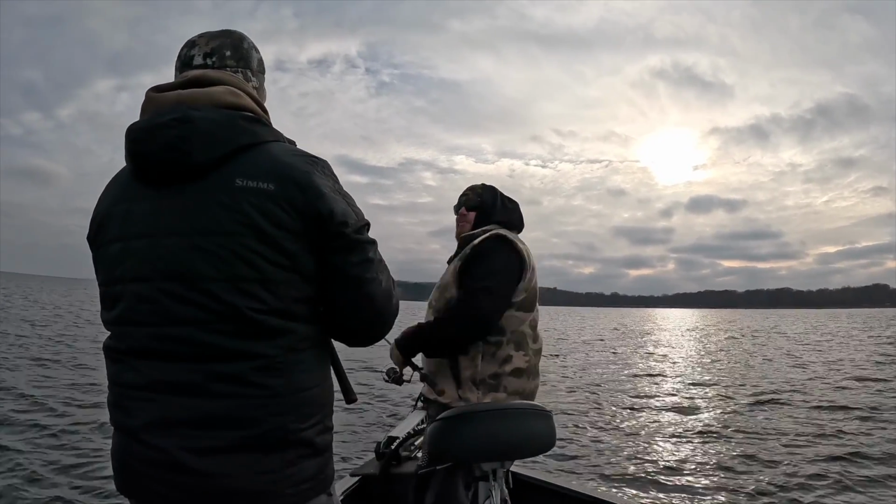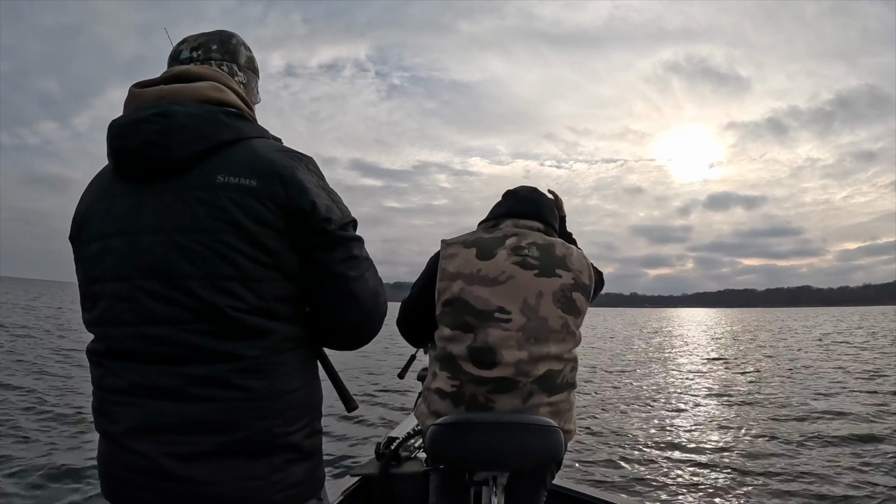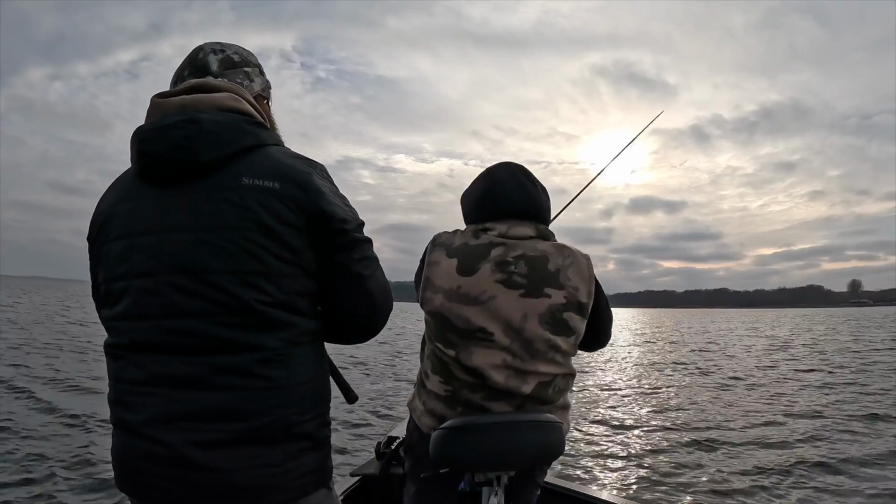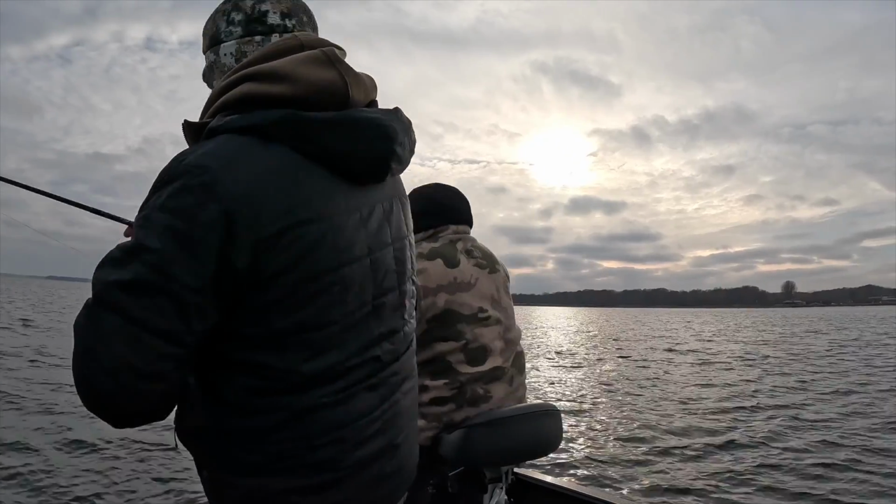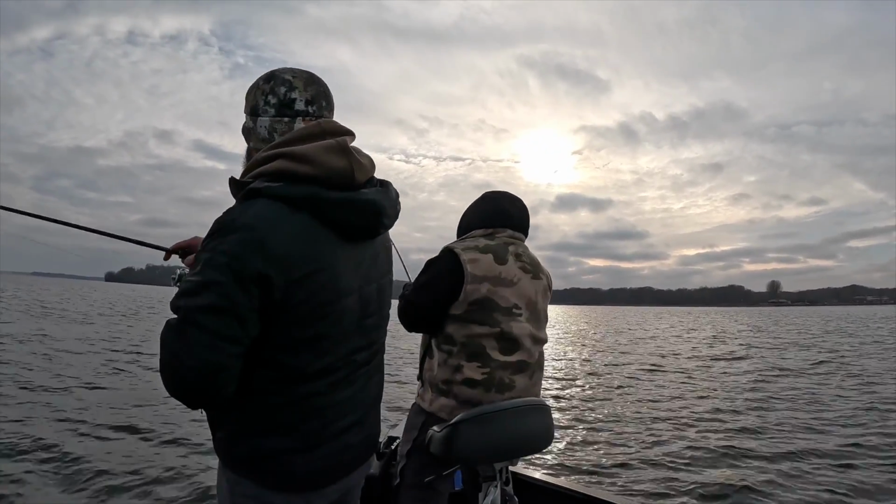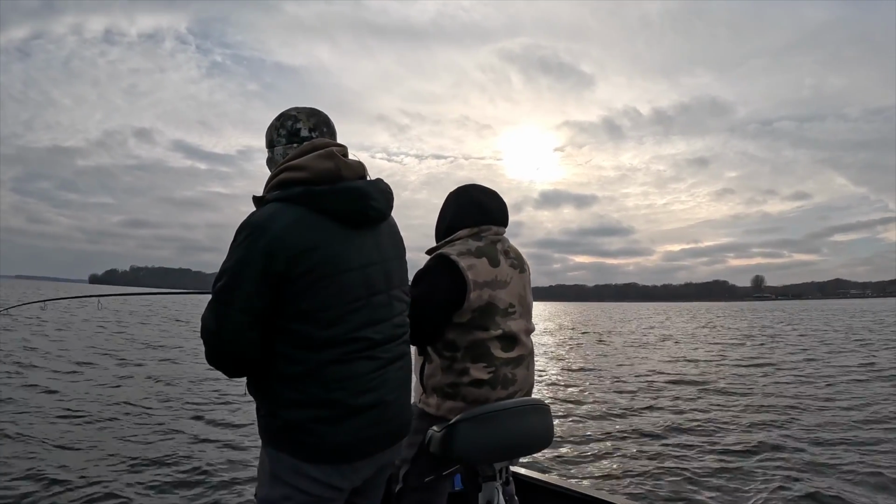No, do not come up here. Do not come. I'm gonna go. I'm gonna come. Nice. Double. Double. I was just getting ready to go grab the camera. Heck no, man. Catch those fish. Double.